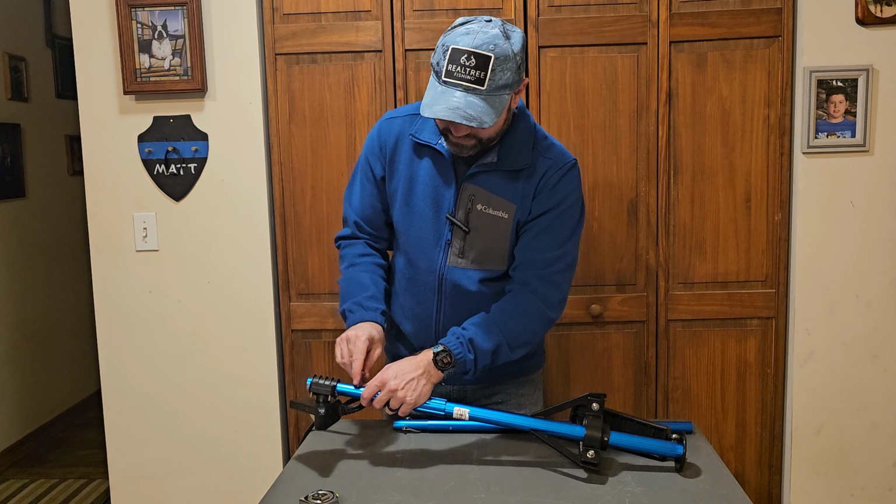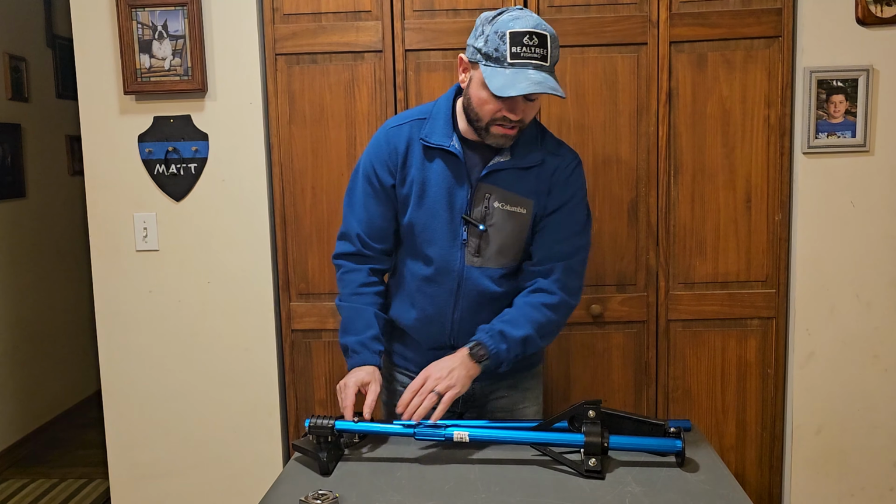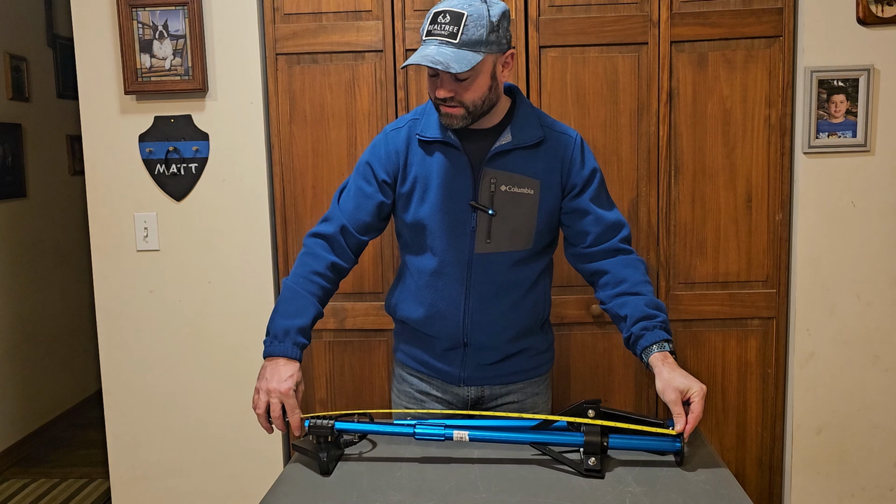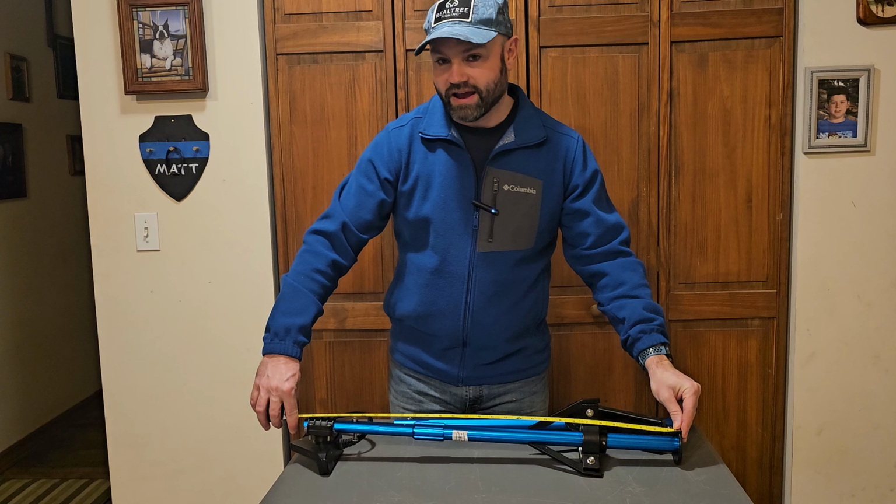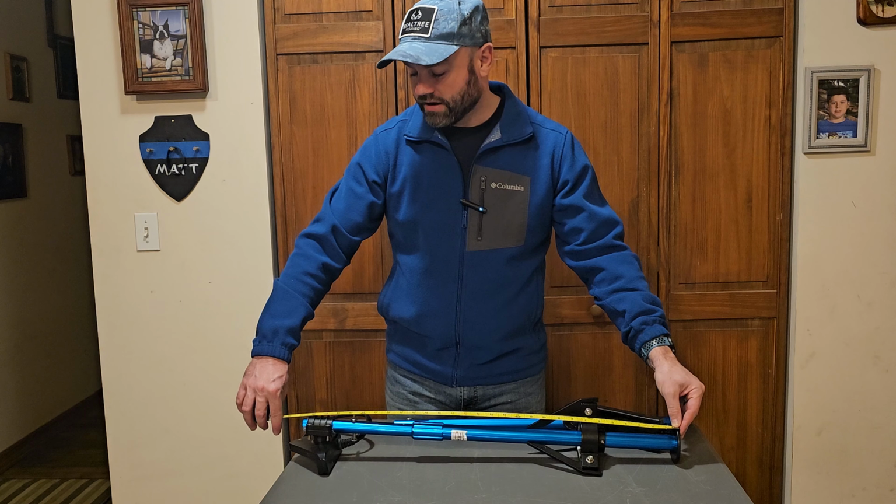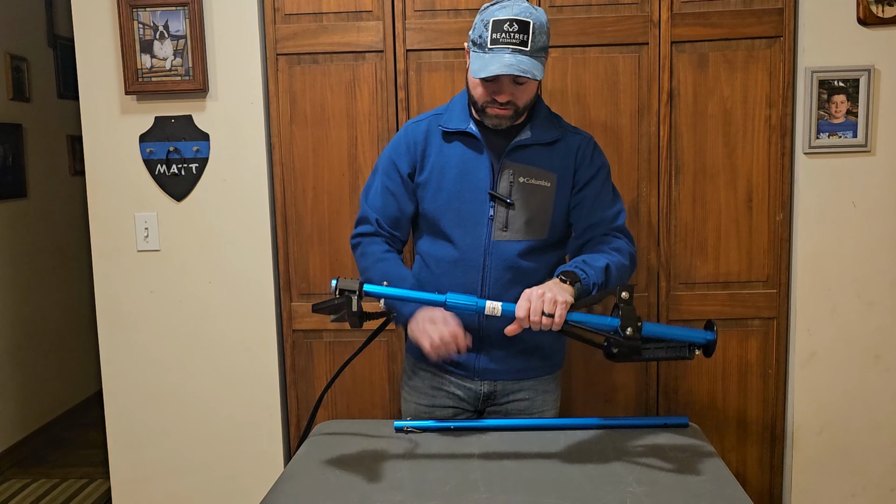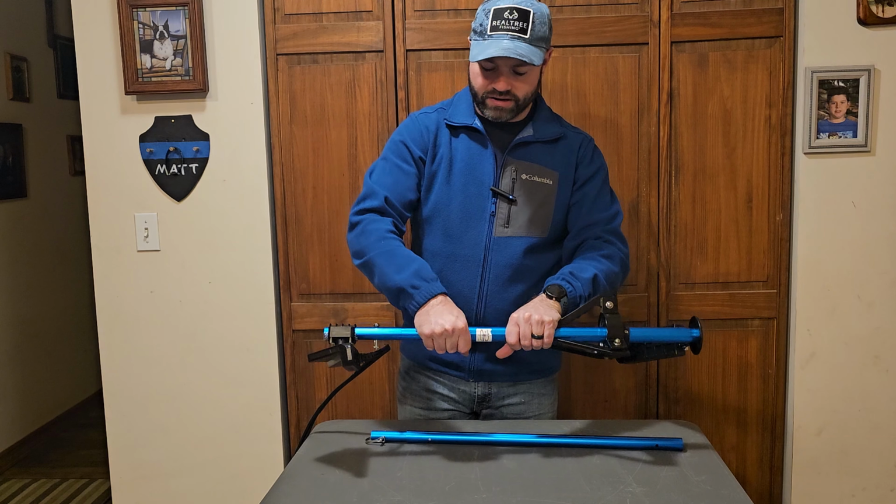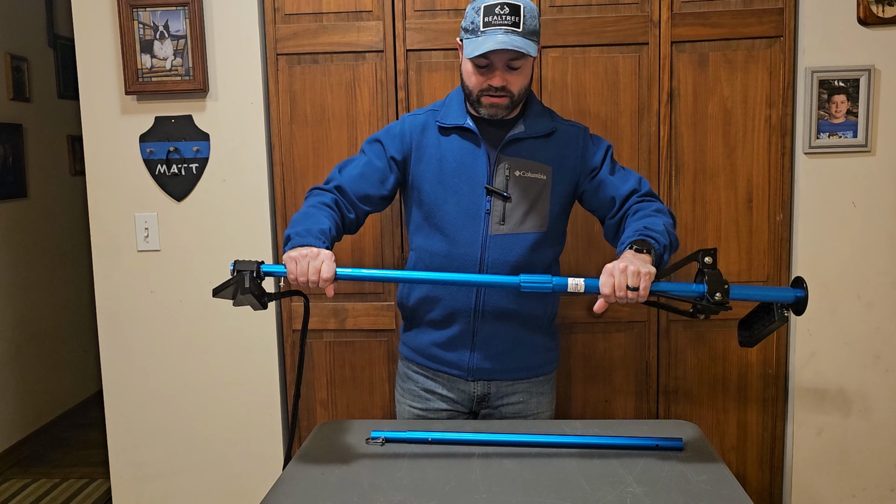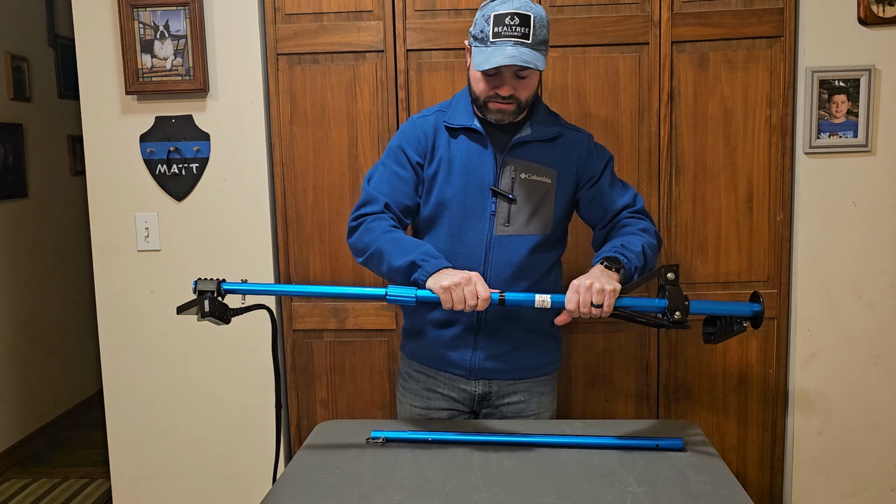Now from tip to tip on this, the smallest it will go is 30 inches. So I measured it from here to here. Now it's about 28 and a half for the pole, but with the transducer sticking out, it's 30 inches. And then you can extend it without putting this on yet by releasing this collar and then pulling it.